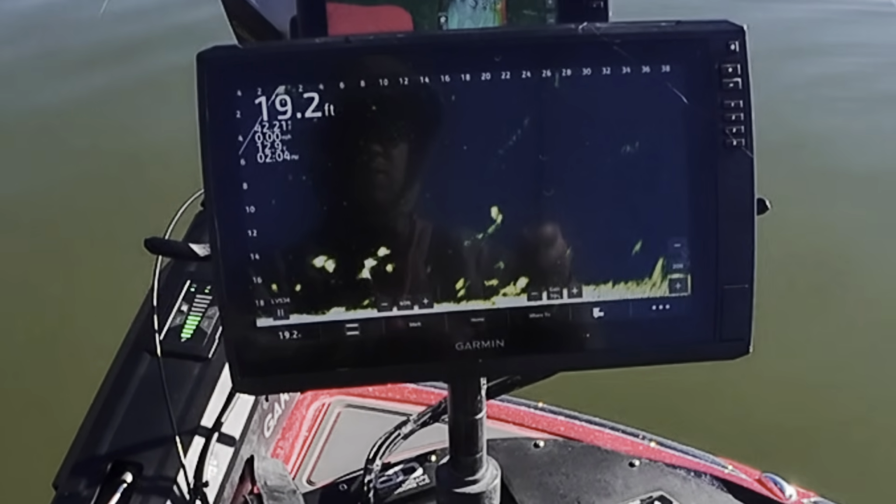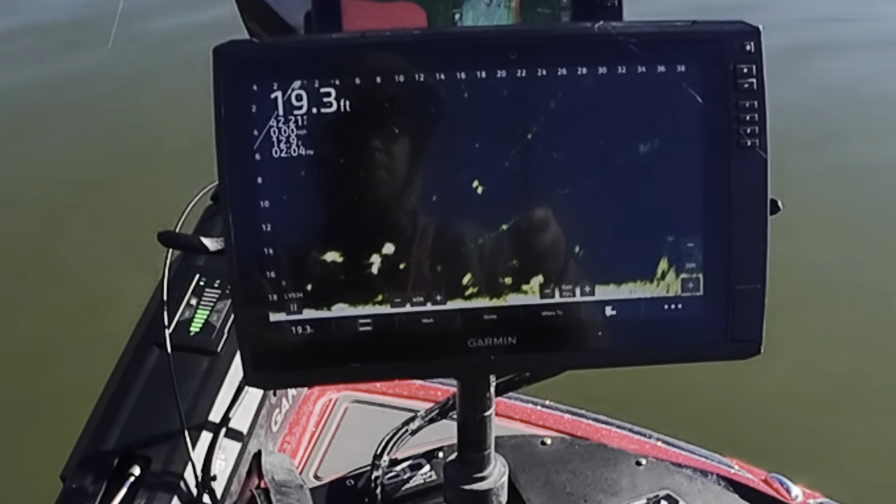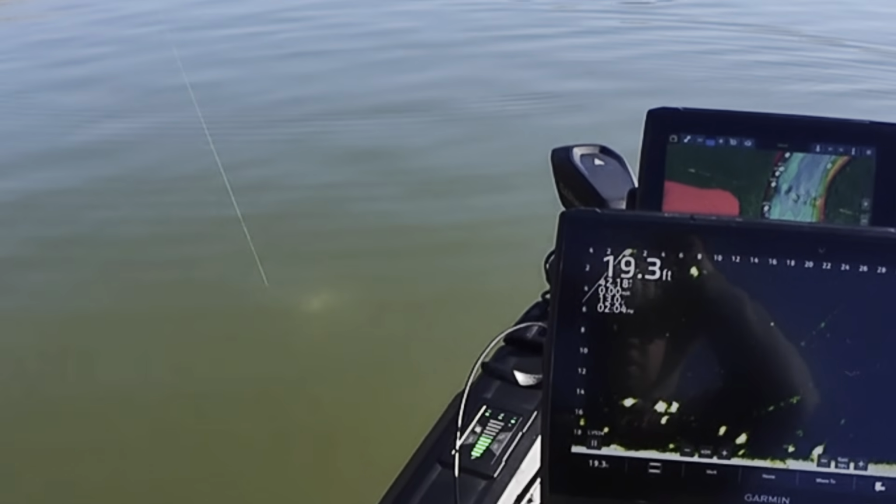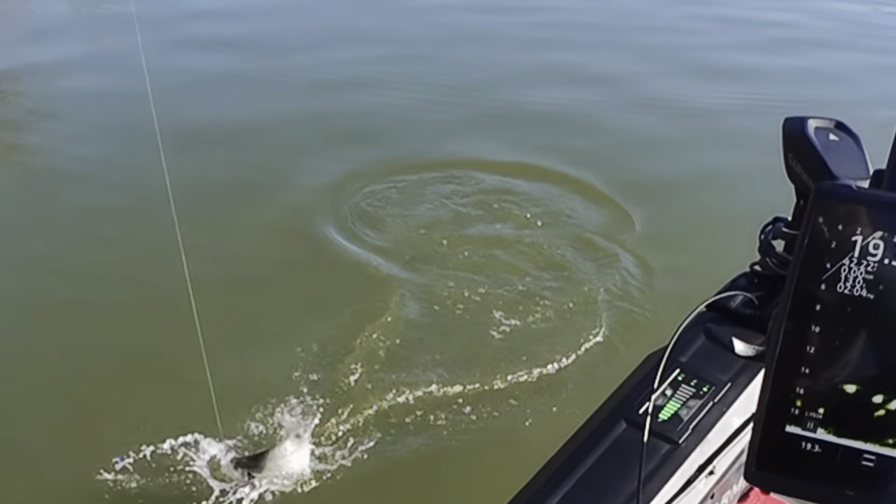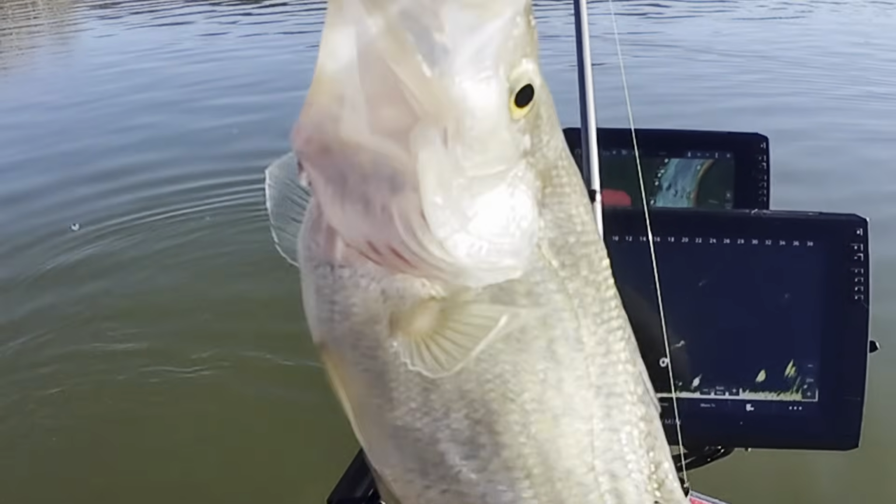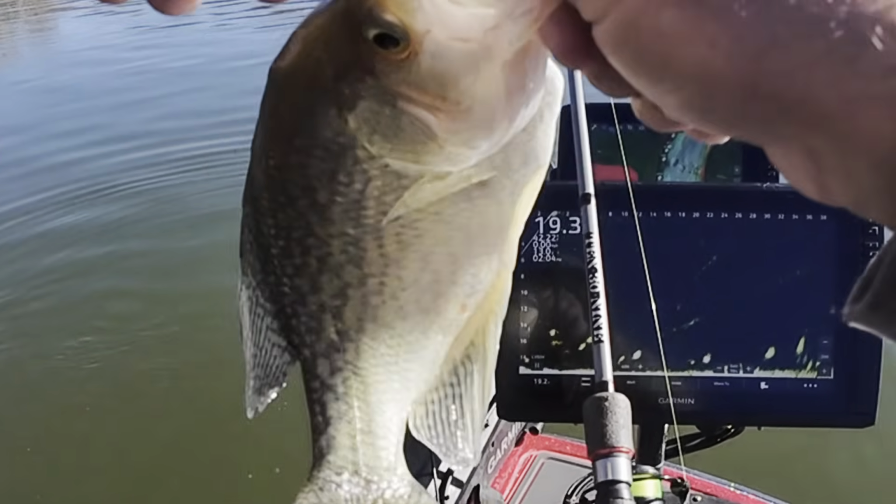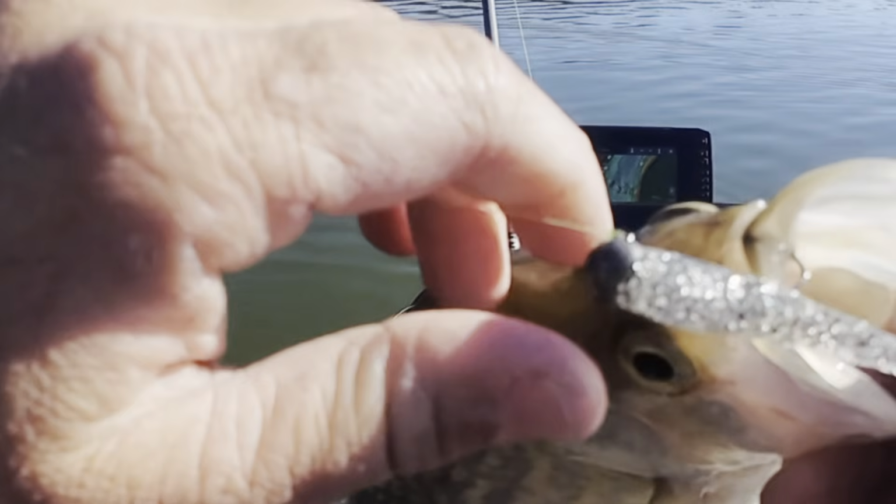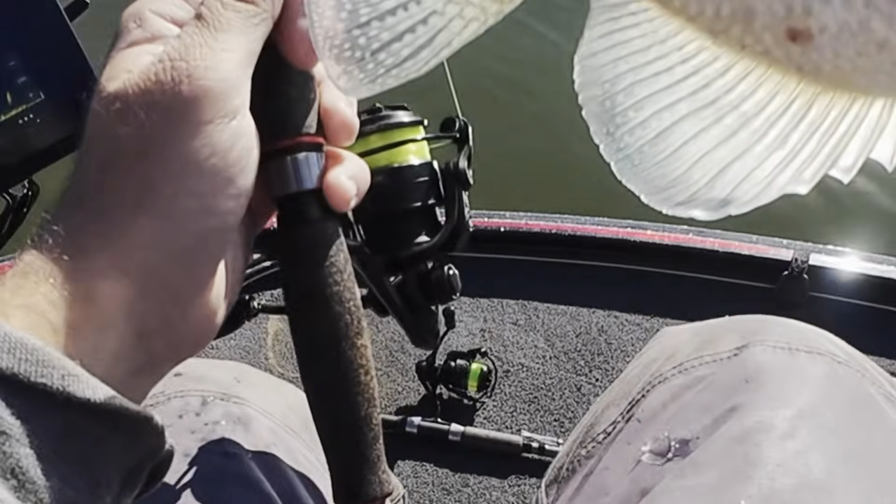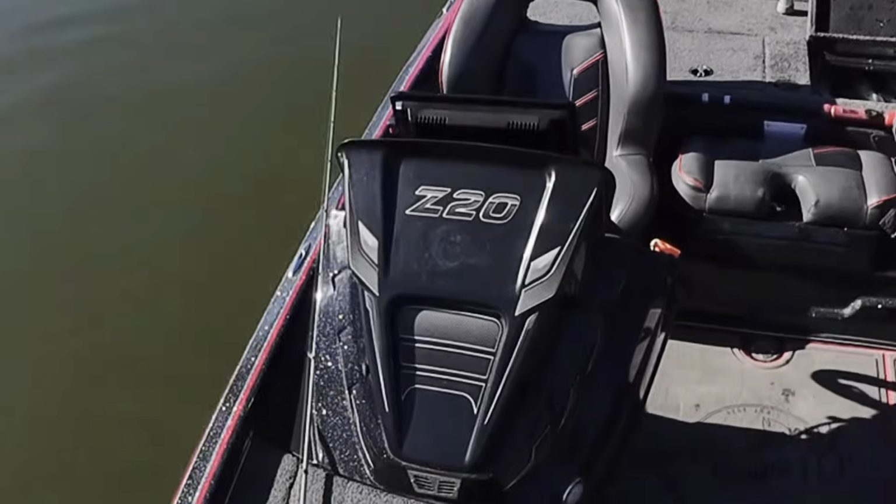Here he comes. Got him. One on the silver fox. Black crappie. They are skinny, about every one of them. But he ate it. Skinny and long. We'll put him in there.